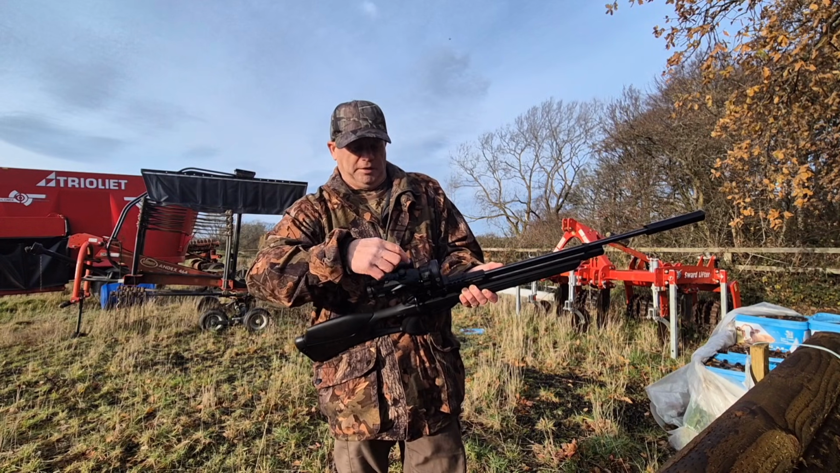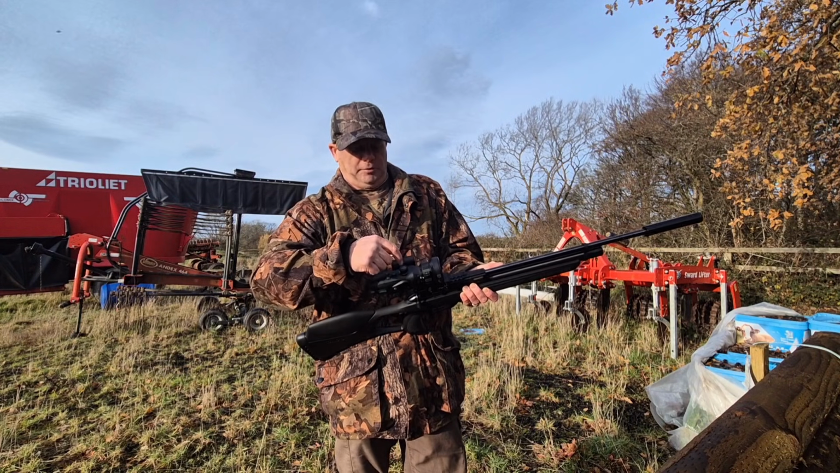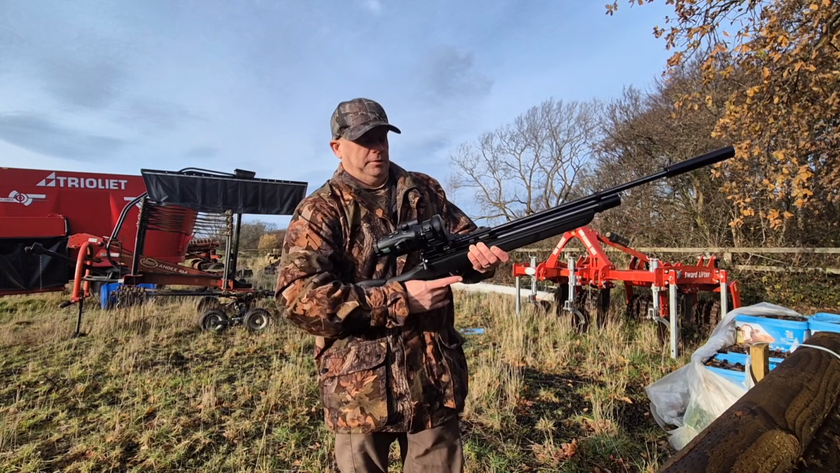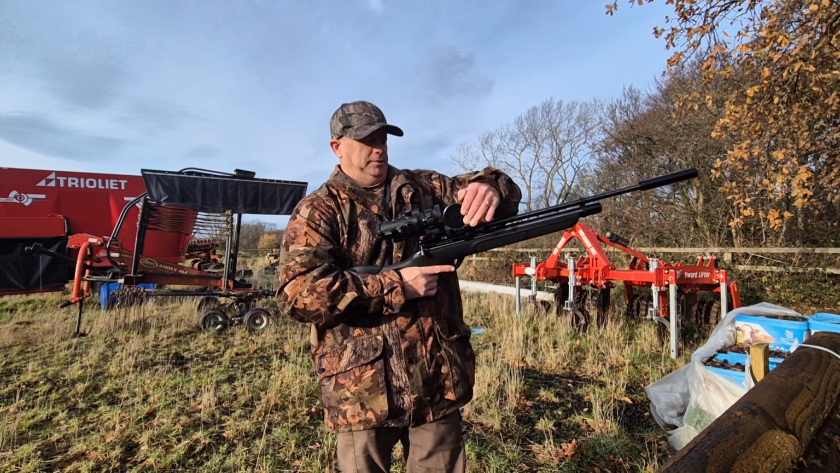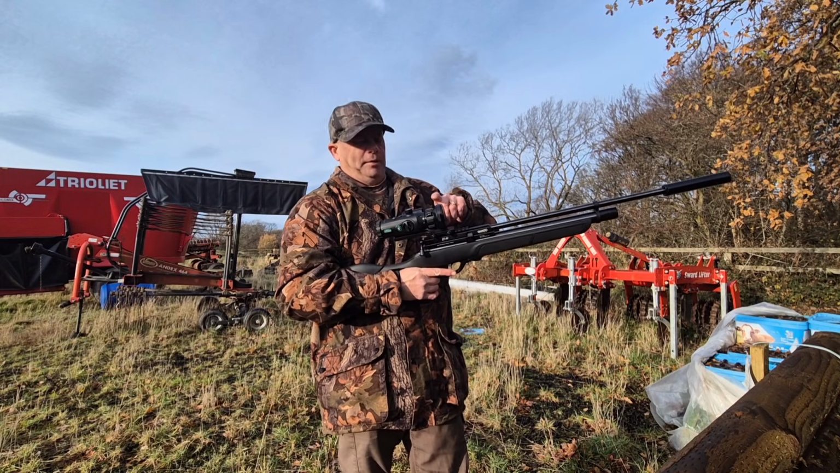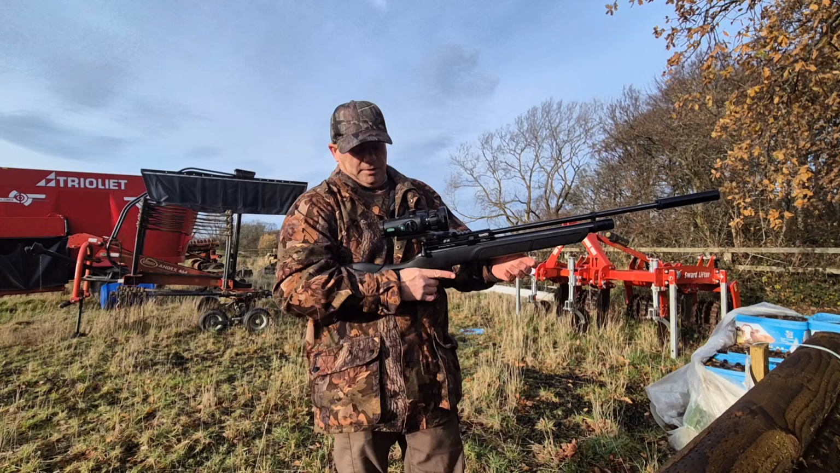Top button is for your zoom in and out, and then obviously press it once for your rangefinder, and that puts your rangefinder on. And obviously you have a lens cap on there. That's a 50mm lens. It does come with, well, I got this with a 35mm, but I've got the 50mm on at the minute.